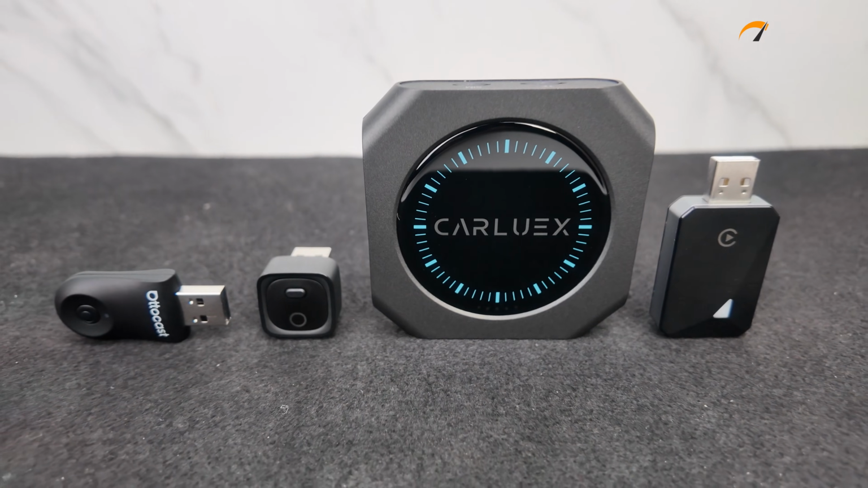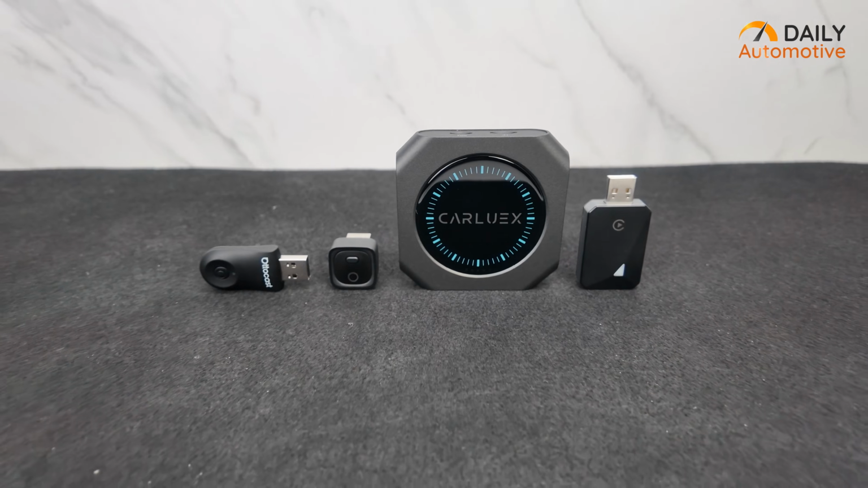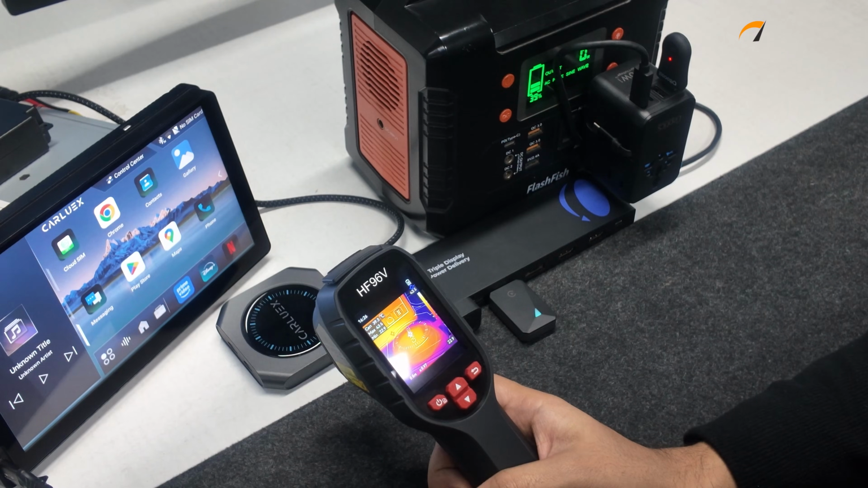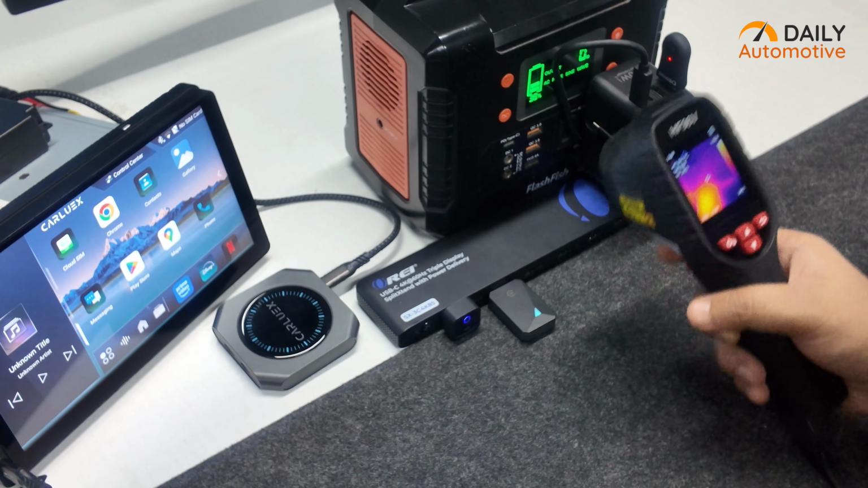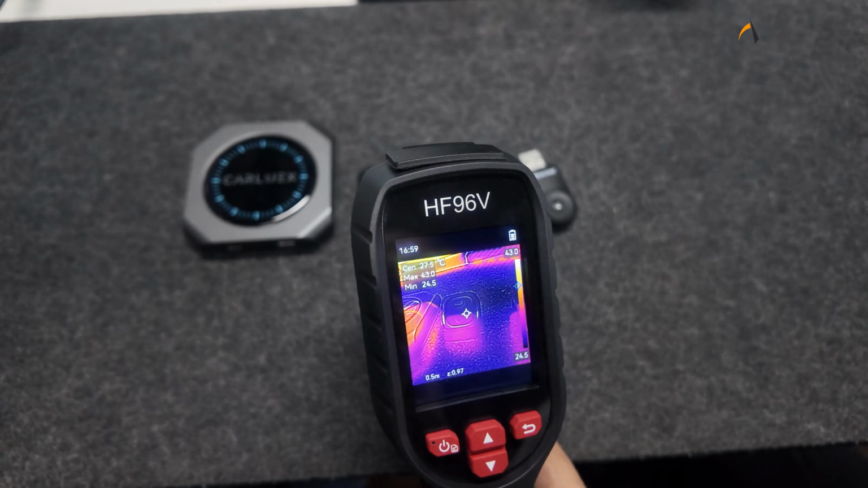All 4 of these are popular in their own way, they sit in different price brackets, and more importantly, they all take very different approaches when it comes to casing size, materials, and internal layout. So the goal here isn't just to see which one gets hot, but how each of them behaves over time, how quickly they heat up, whether they stabilize, and how efficiently they cool down once power is removed.